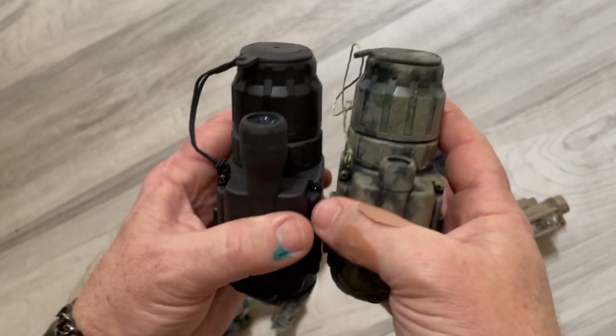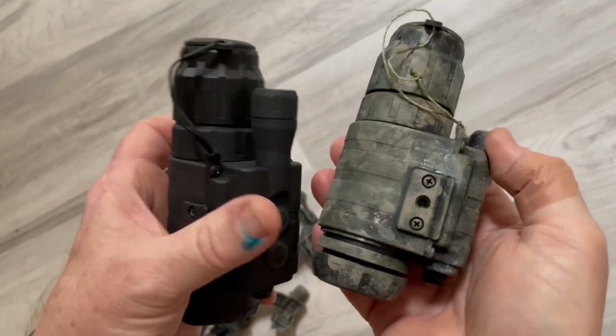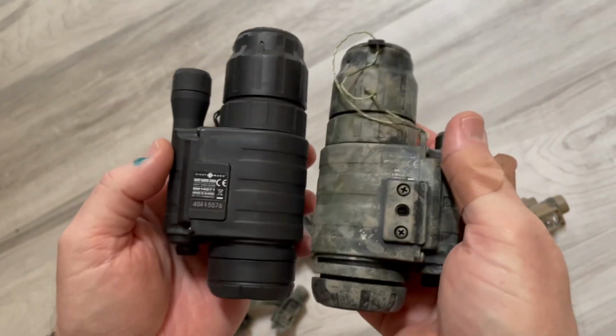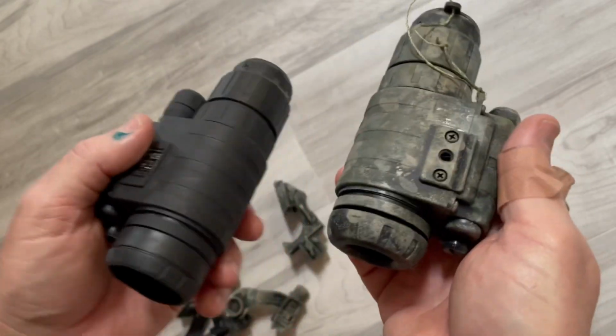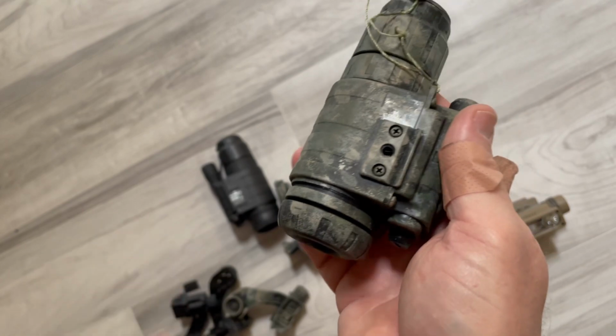The brightness seems to be the same on both of these. So these are Sightmarks. I didn't know that till now. Sorry, I just don't look. When I buy cheap stuff, I just get it, and if it works, I use it. That's just how it goes.